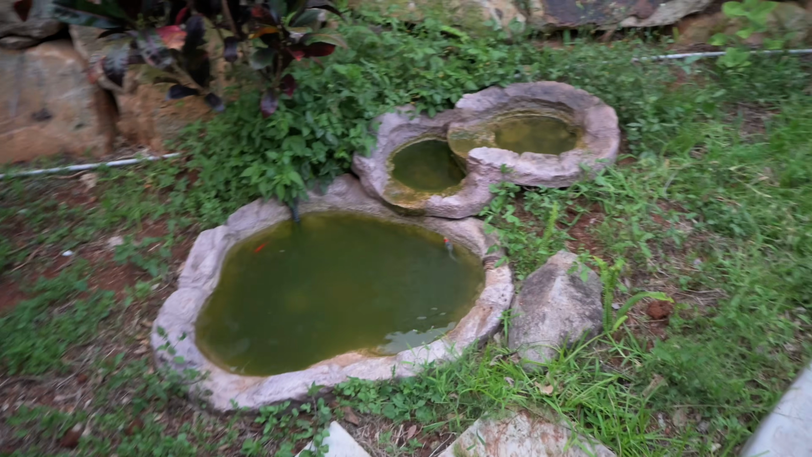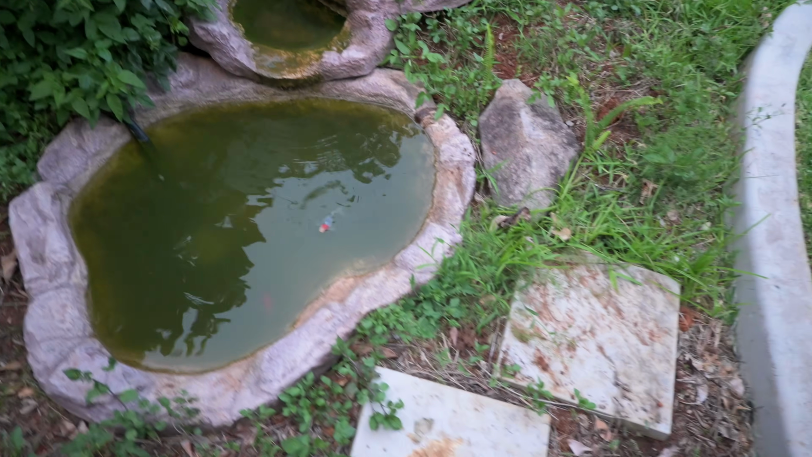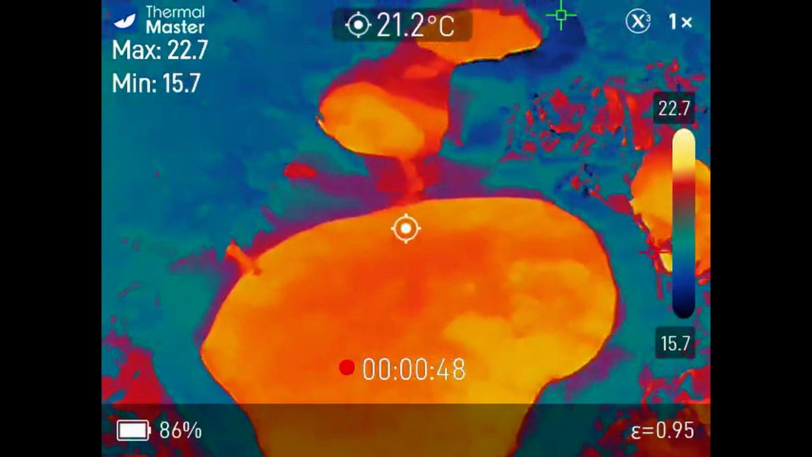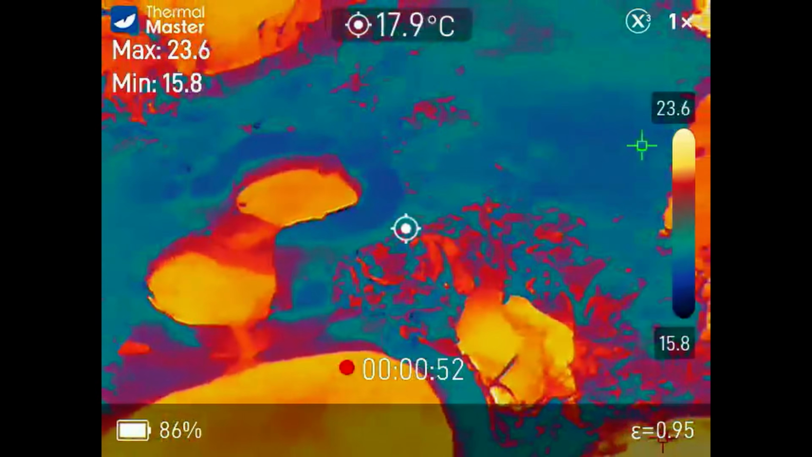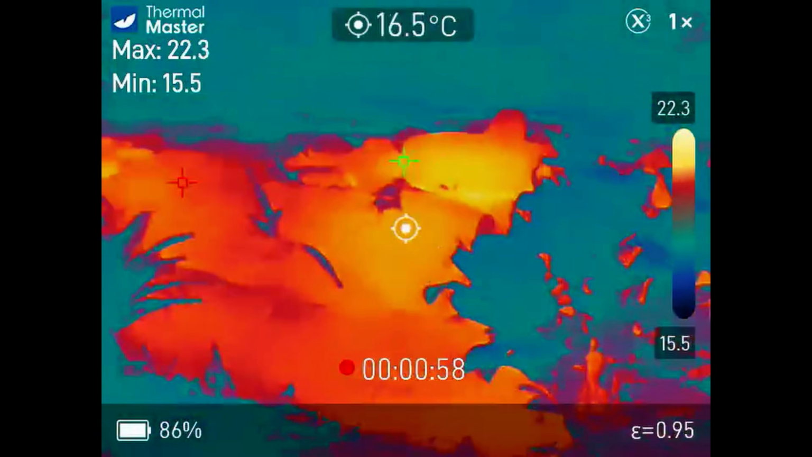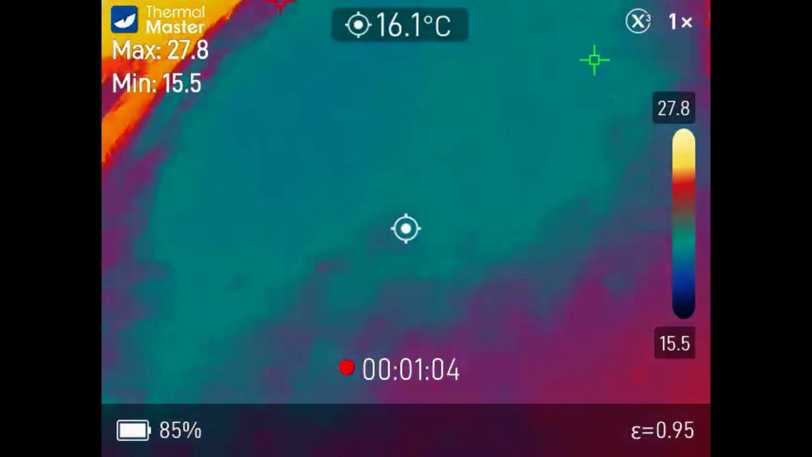Now this is something I wanted to have a look at, but it's pretty stupid anyway. Here's my pond with a couple of fish. Not that they're warm-blooded, but if I look at it through here, they're not even there. It's like how Predator hides in the cold mud. It looks like lava there. But anyway, that water's still hot from today, as the rest of it's starting to get cool. Obviously the rocks over the back wall, you can see that there, they hold the heat. Obviously they're warm, so you can see what's hot around here.